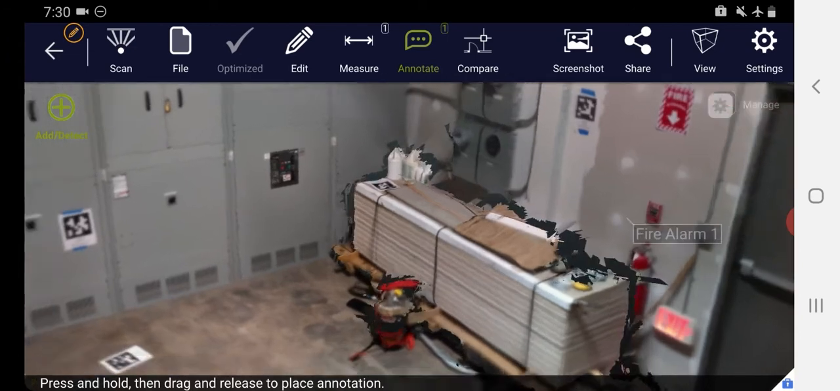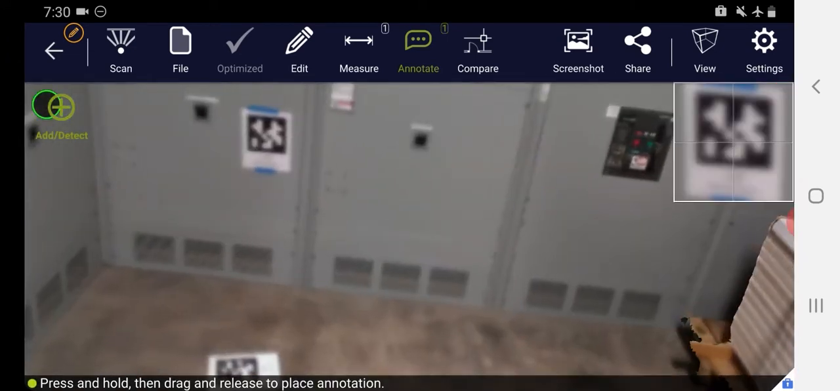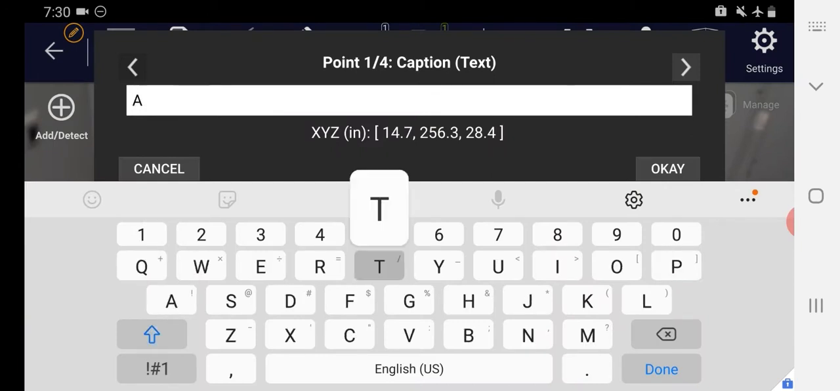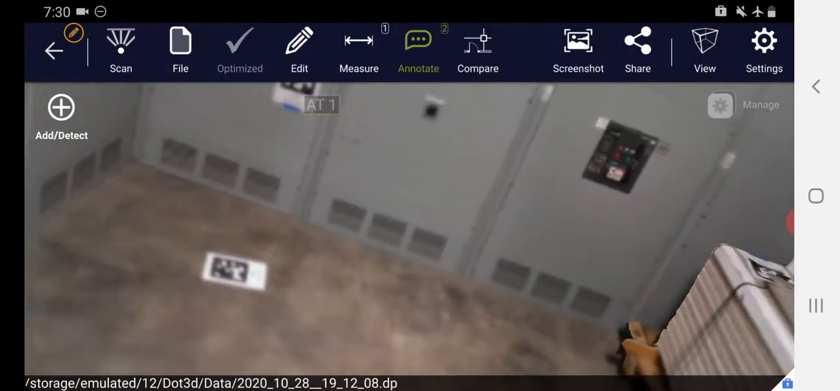So if I wanted to add an annotation to this April tag, for example, I just press and hold and add a point, call it AT1, OK.